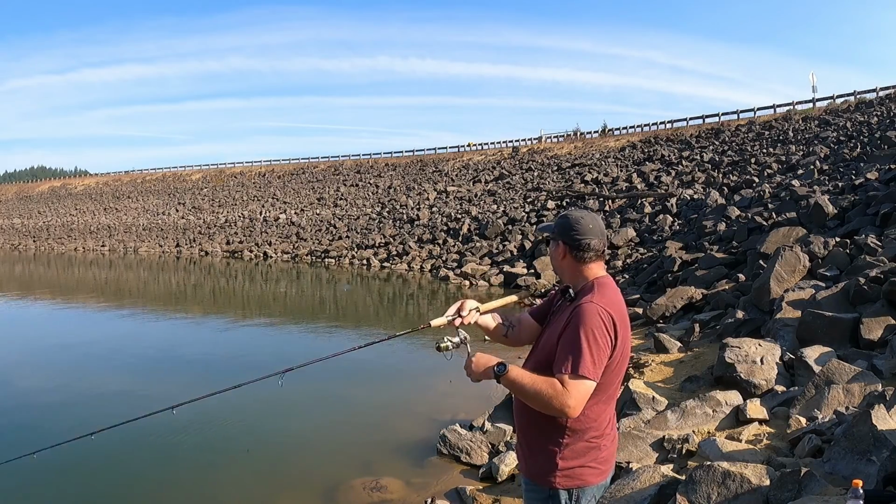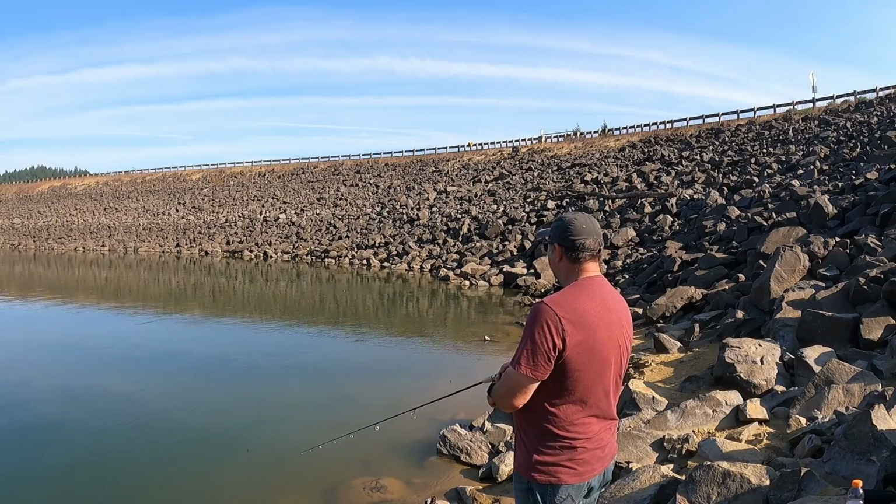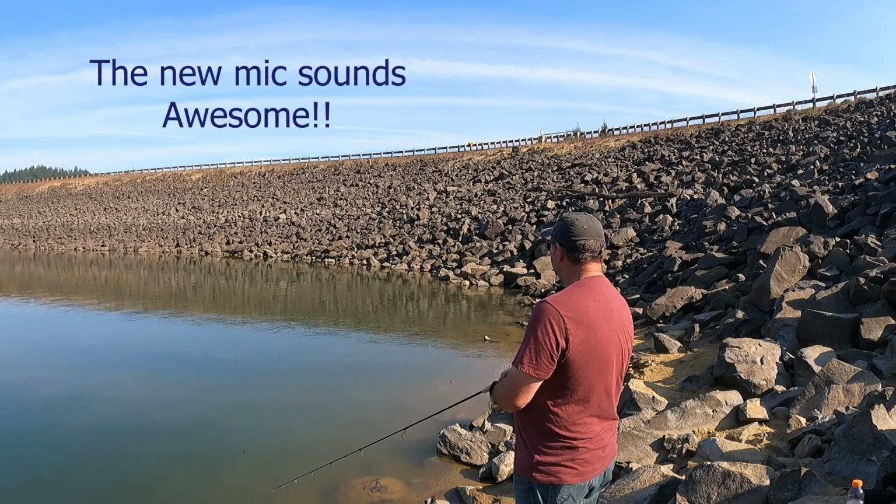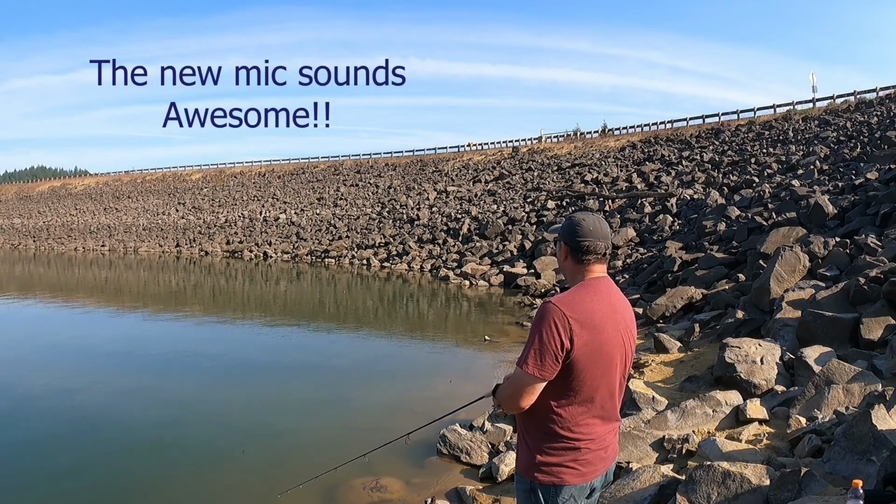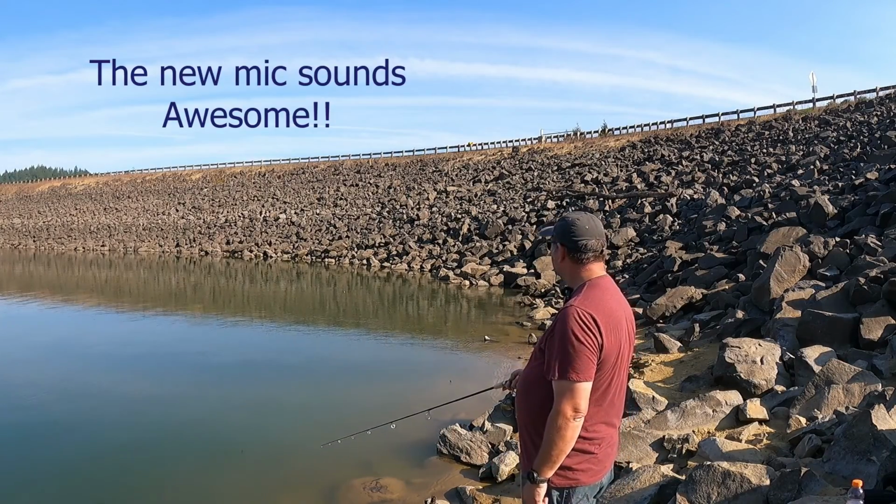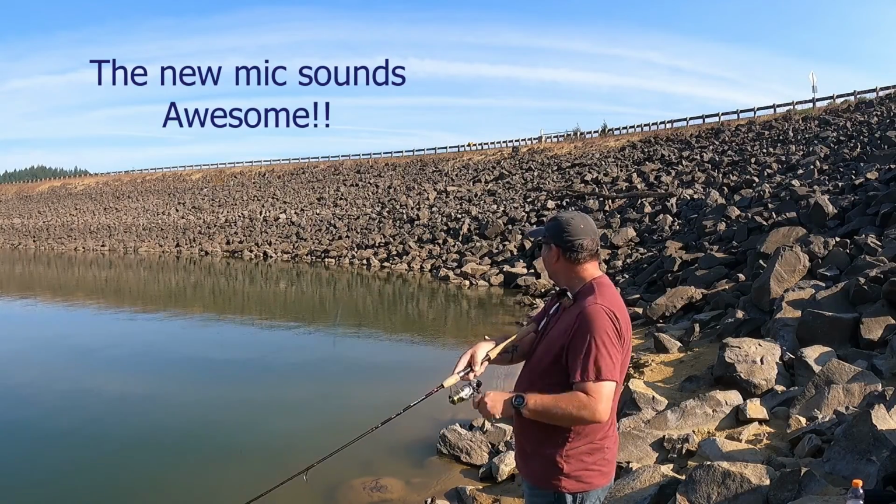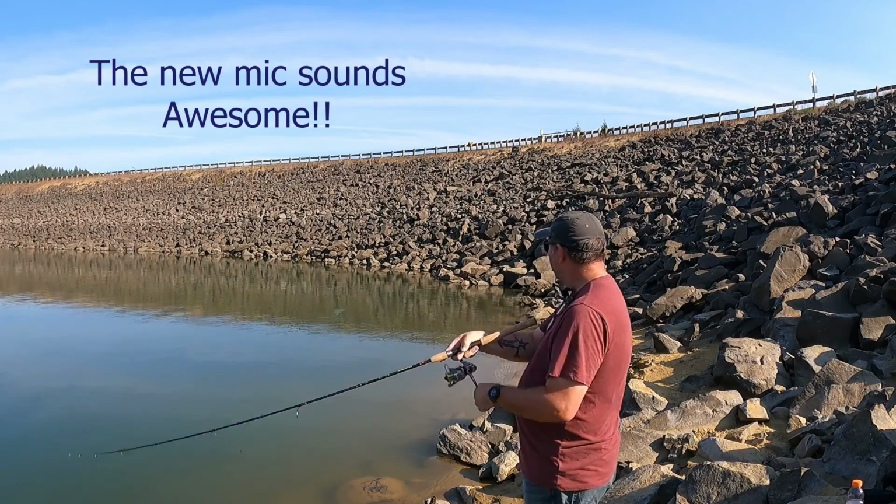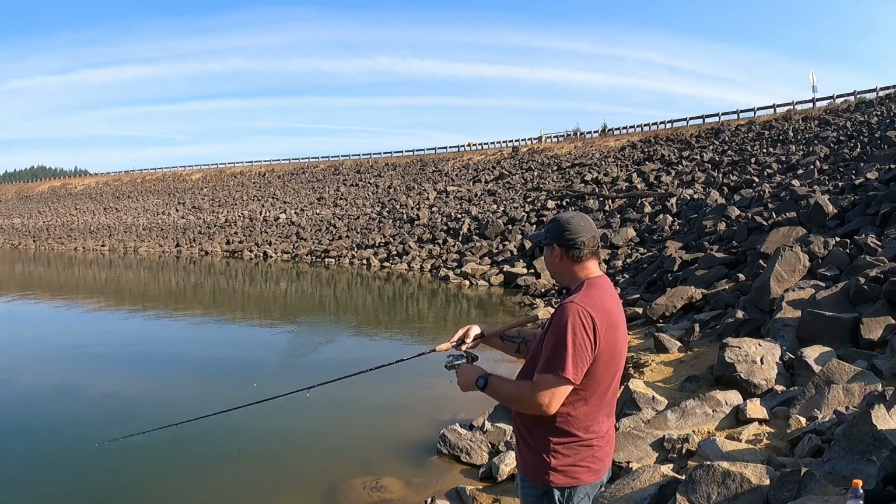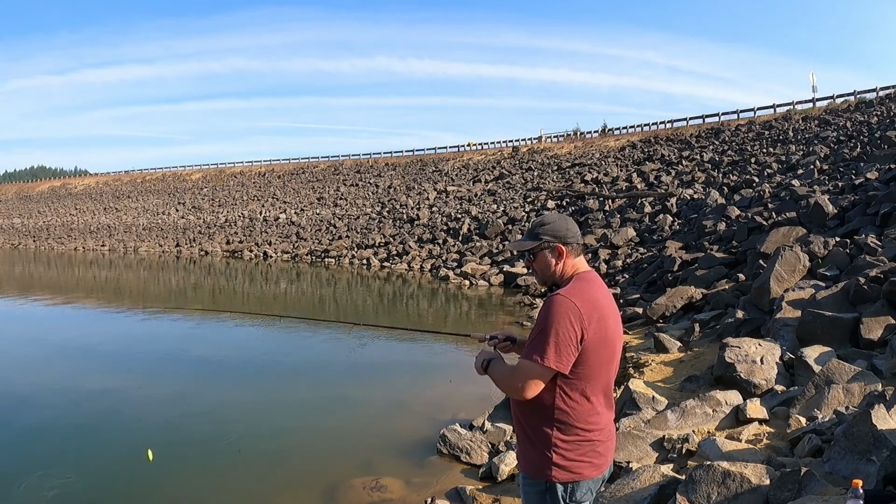Oh, I look away for half a second and my bobber's gone. There we go. I think I got one here. Yep. It's a little one. It looks like a little bluegill.